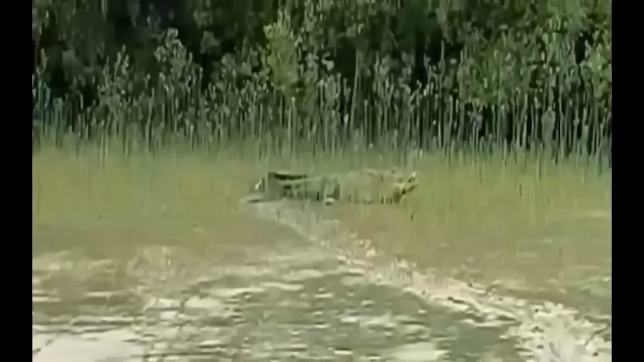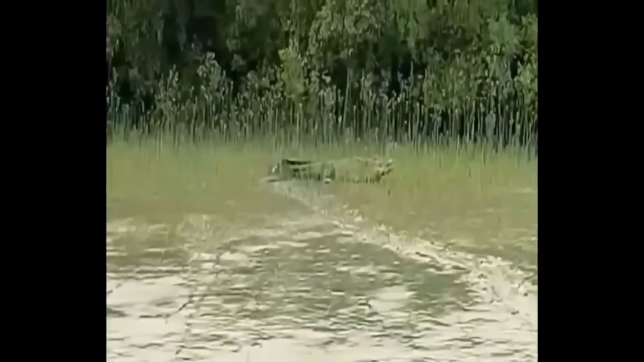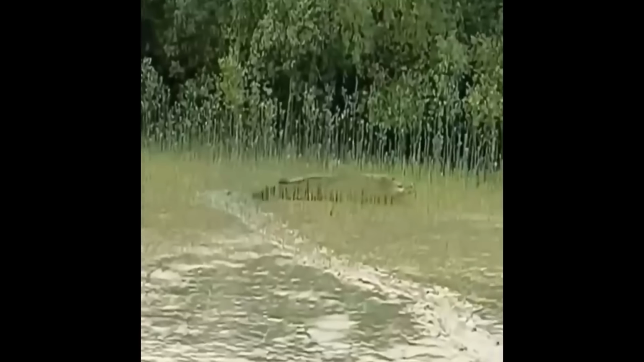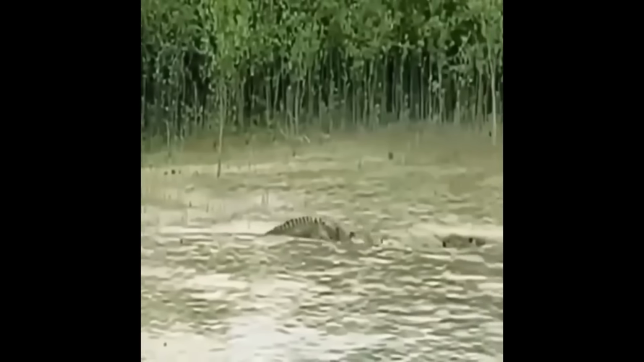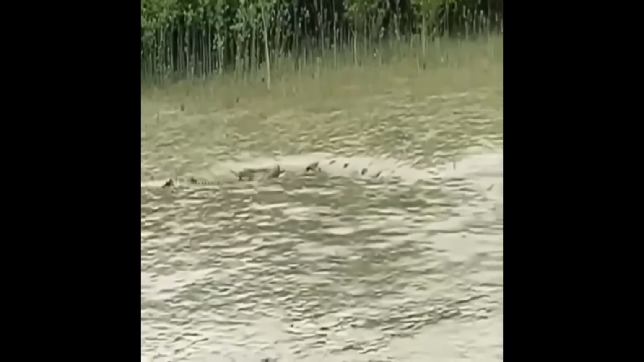A group of tourists were stunned when they saw a crocodile that they had never seen before. This crocodile looked normal at first, but when it came close to the camera, we could see that it was missing its right front leg. Despite not having a leg, this crocodile was really fast and instantly dove into the mud, swimming with ease.